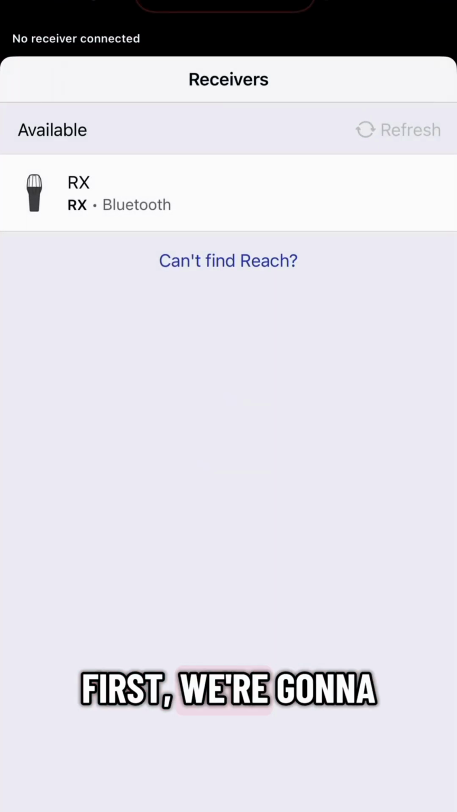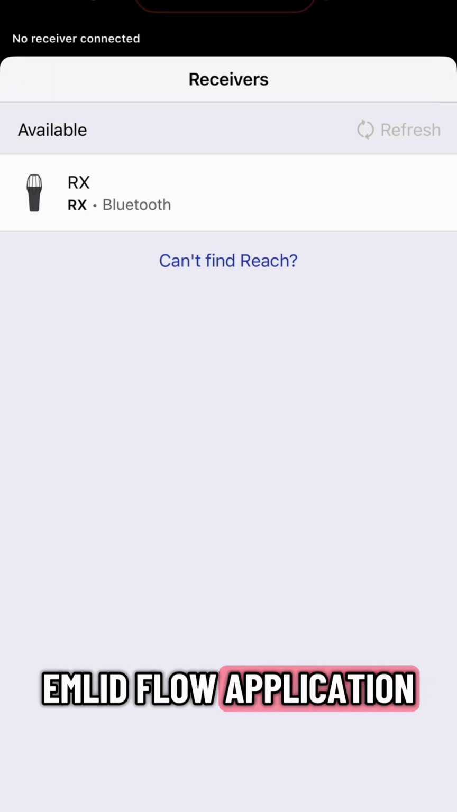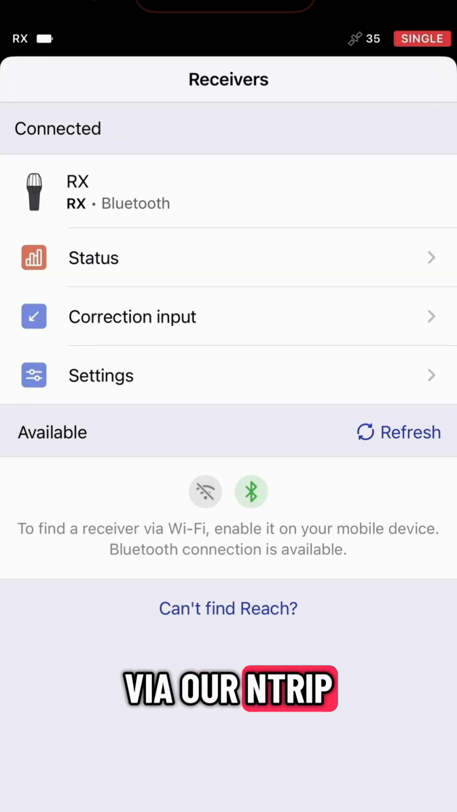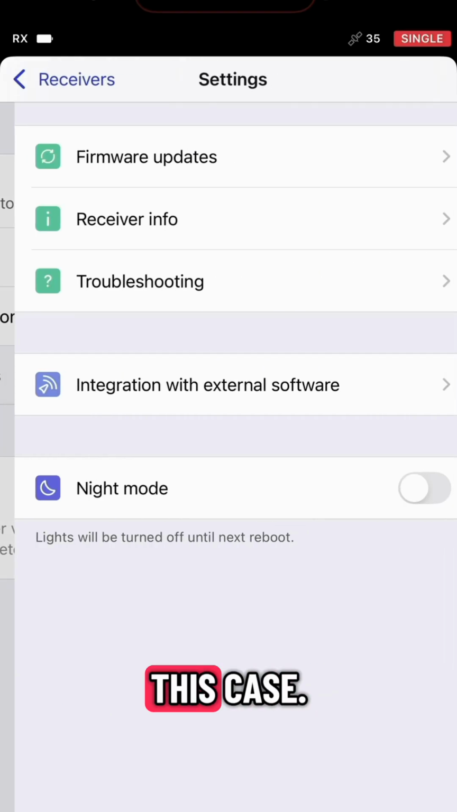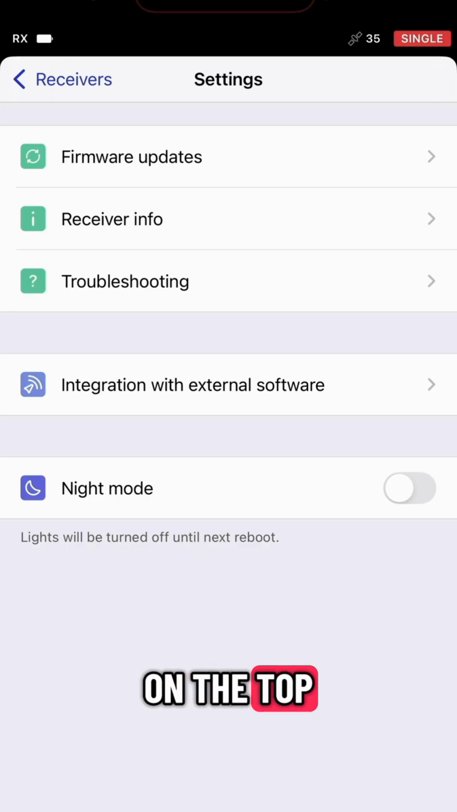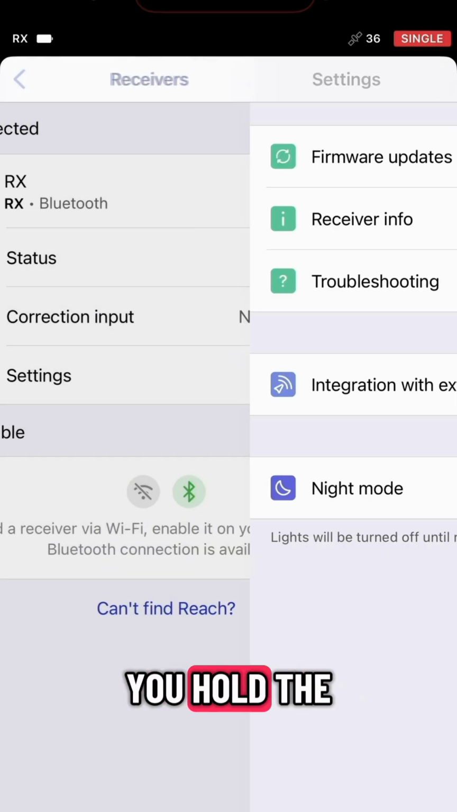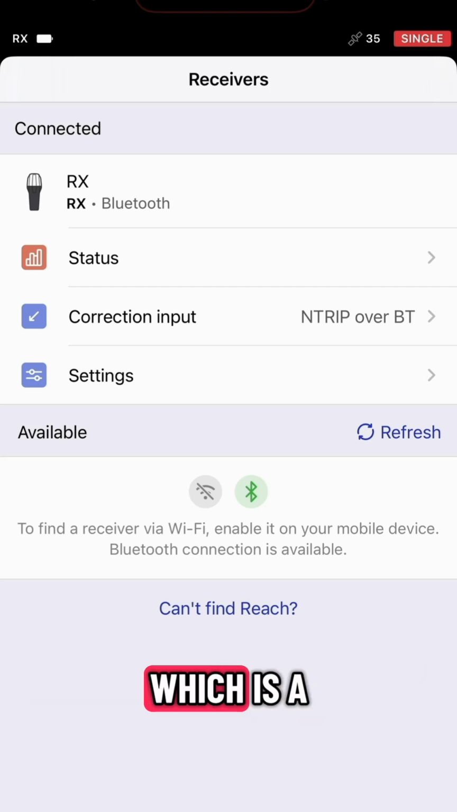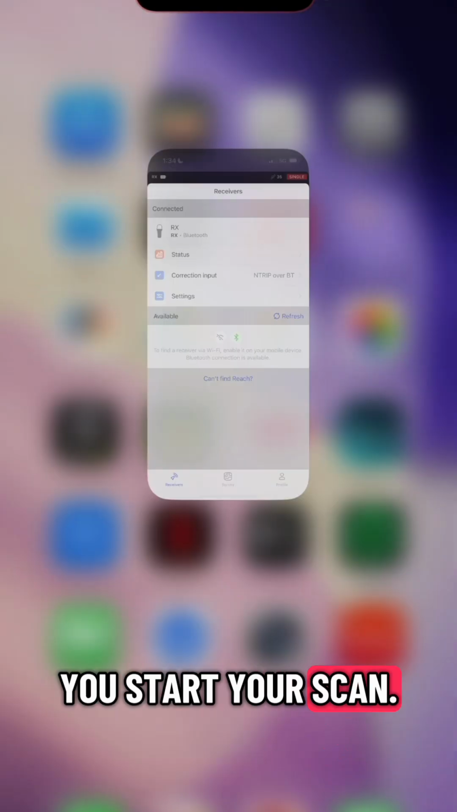So first things first, we're going to open up the Emlid Flow application and establish a connection to the Reach RX via our NTRIP credentials, which have already been entered in this case, and you can see the connection is now live on the top right of the screen. And the longer you hold the device still, the more you'll see that connection strengthen, which is a good practice before you start your scan.